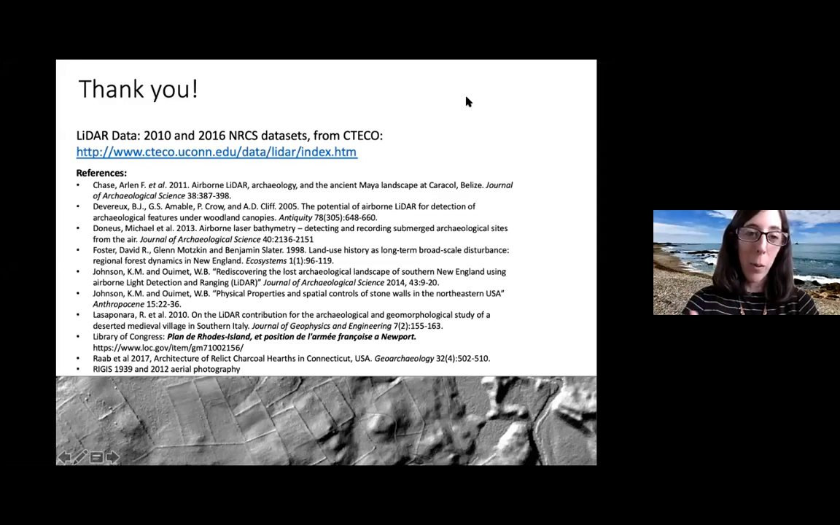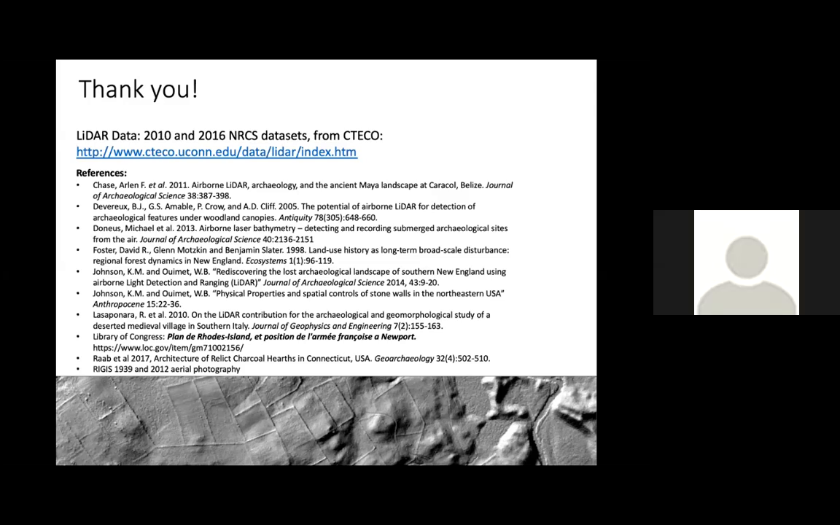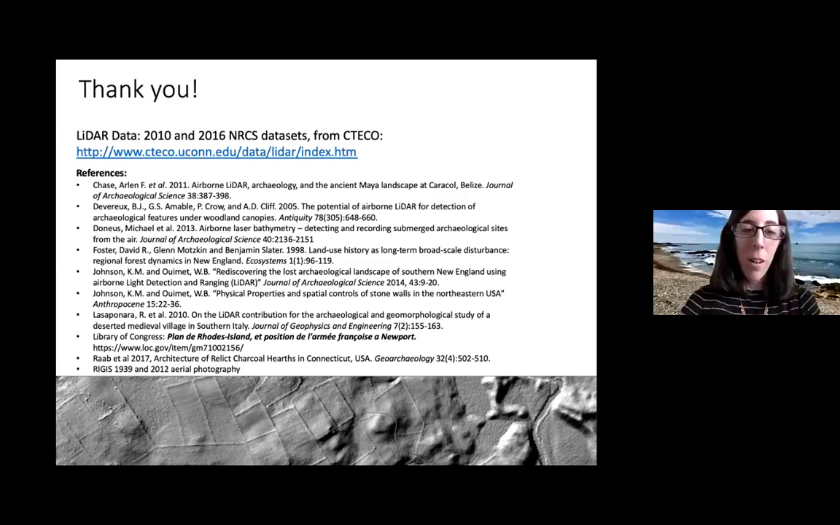I have not personally done them. The walls and the charcoal hearths are kind of the easy tip of the iceberg. Yes, we see lots of these. Yes, we know they're related to deforestation, so they're easy to use to reconstruct. But I don't know about any pre-European land use reconstructions that we could use as a starting point to compare. But that is a great question, and that would be a really interesting study.